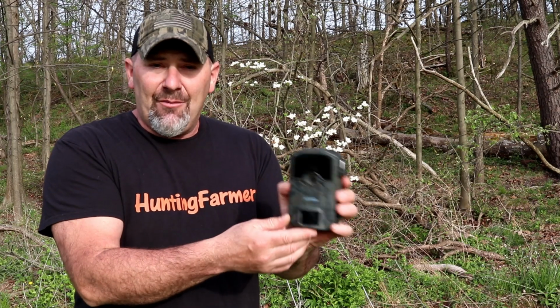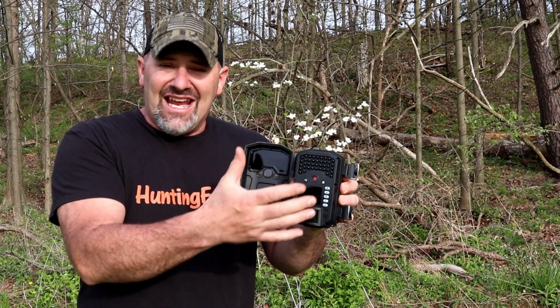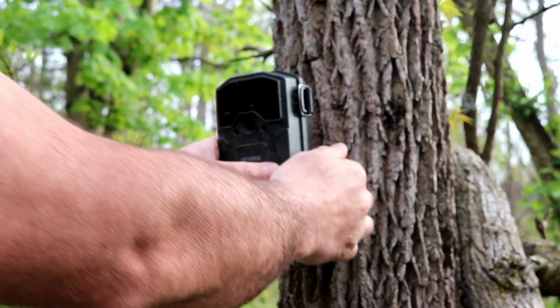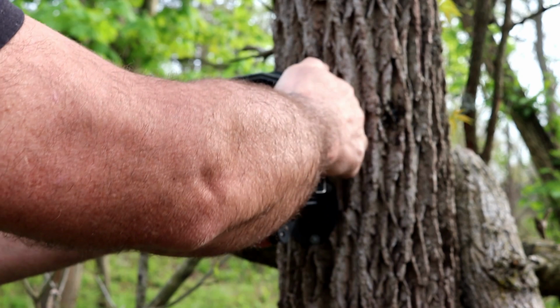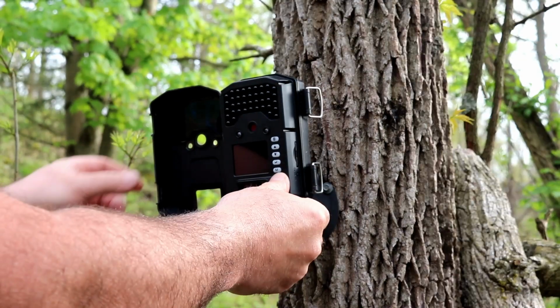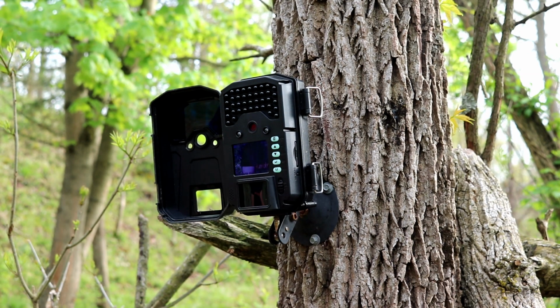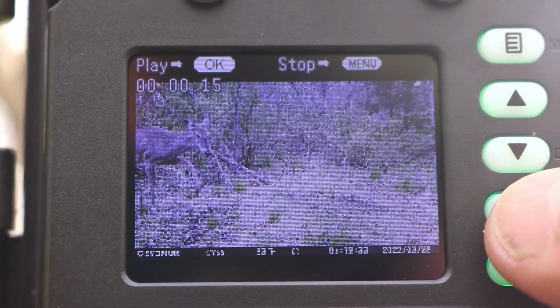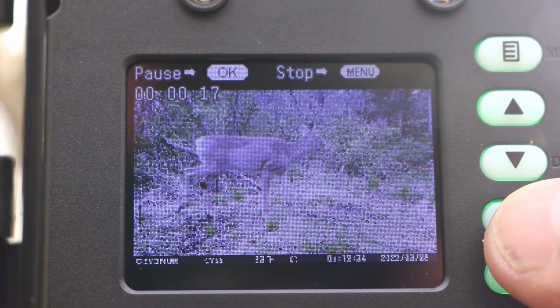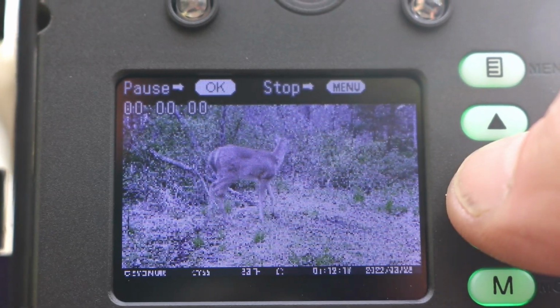Another thing about this camera that I really like is the design. When you open the two latches and you open up the lid, the lens and the camera stay stationary. That makes setup an absolute breeze, and in my opinion, this is the best type of design of trail camera. It allows you to strap this to the tree, turn it on, and the screen displays exactly what this lens is seeing. When you can get it set up just perfectly, you can frame your shot and never have the camera angled too high or too low.